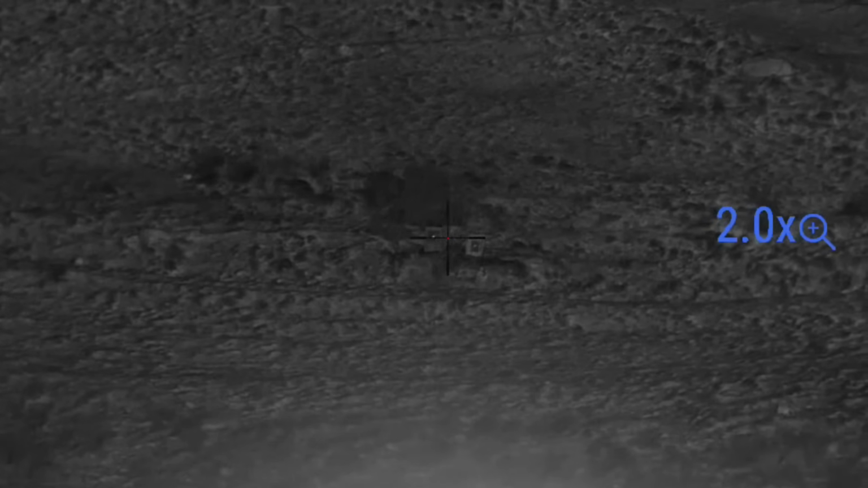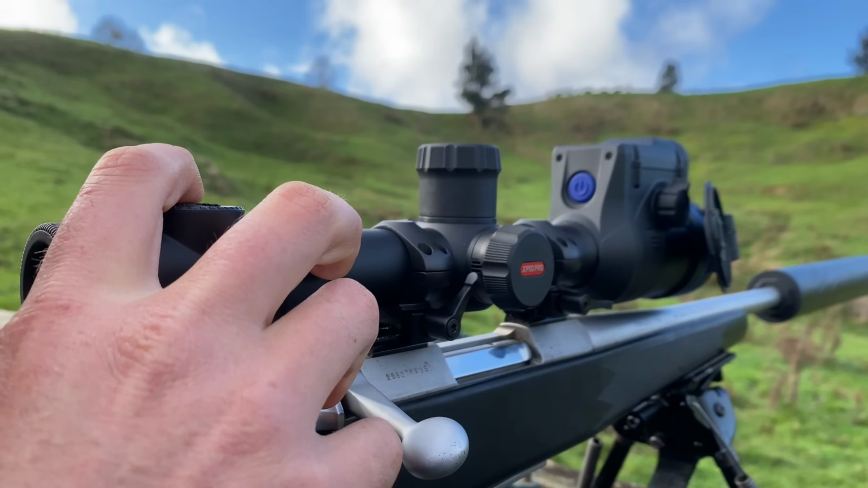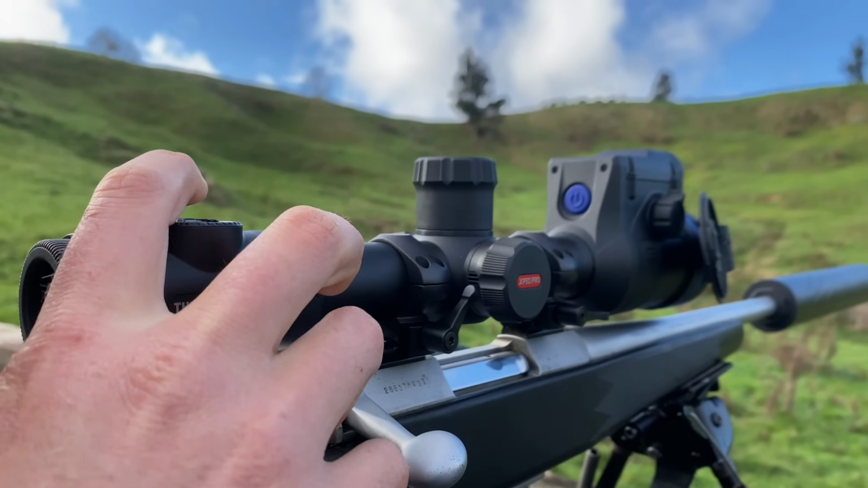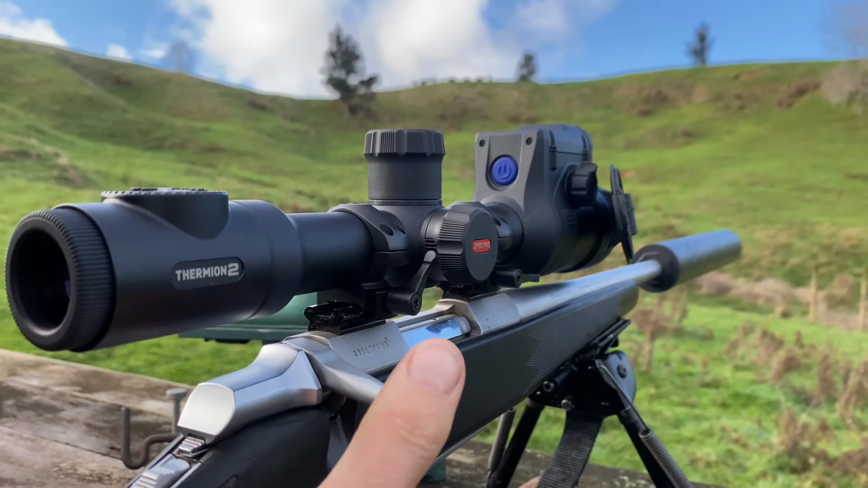Hopefully the gun... Zoomed in, is it? 8 times, 16 times, sort of. Oh, it's easy to see now. Yeah, you can see the other one as well.